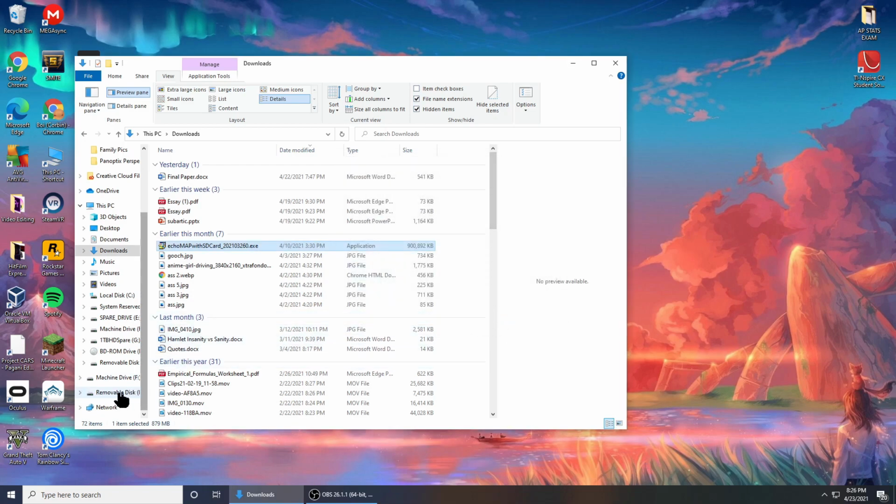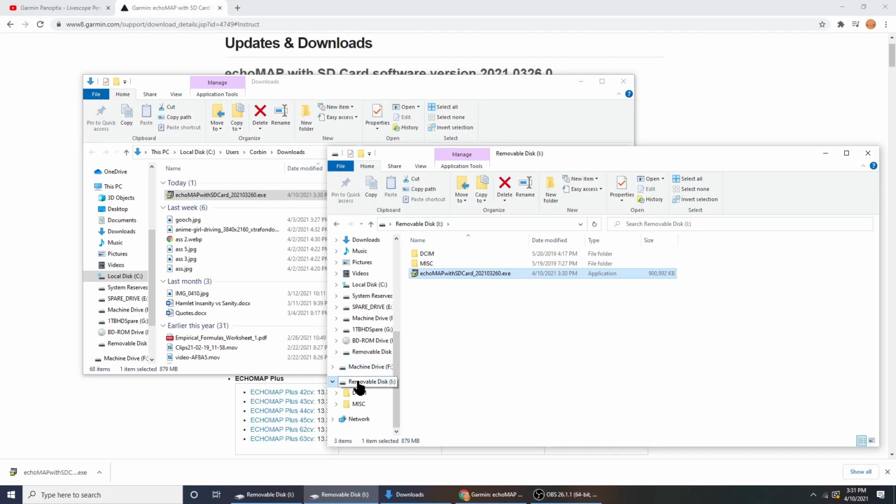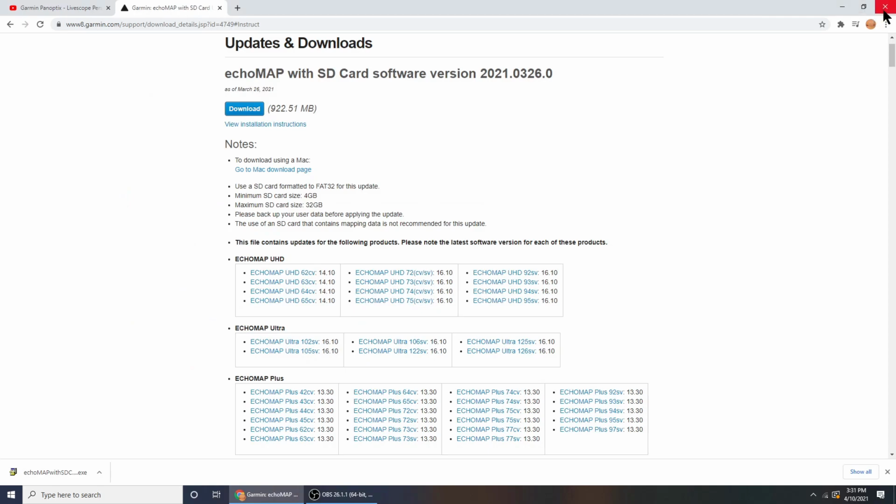And now we're going to switch back to our SD card, and you can see here's a Garmin folder and there's our update. So now we're going to right click our I drive, which is our SD card, and eject it. It's always good to do that. And then we're just going to close everything out.